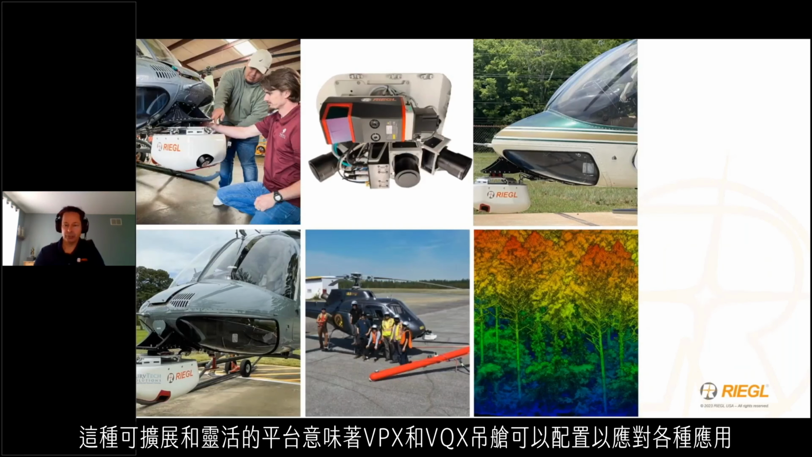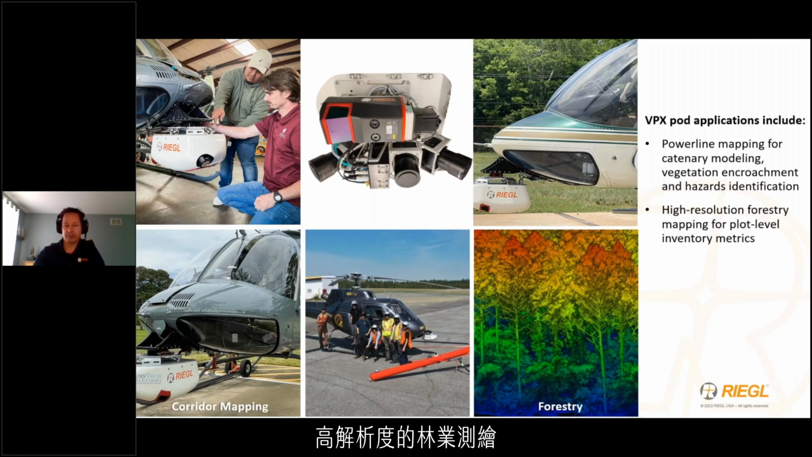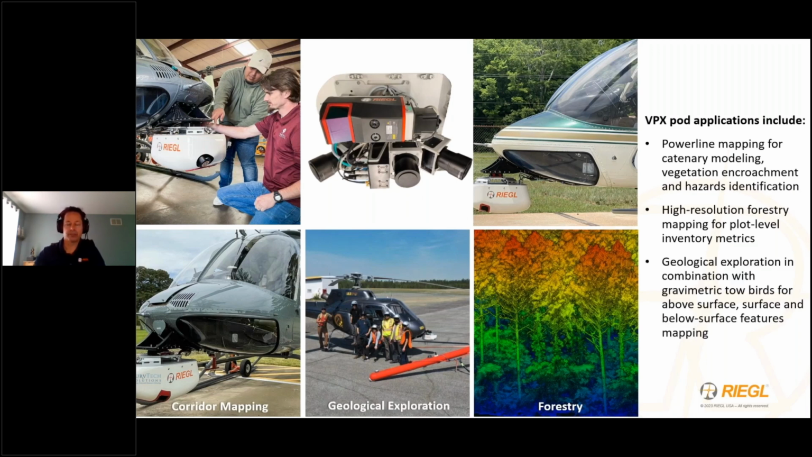Such a scalable and flexible sensor platform has meant that the VPX and VQX pods can be configured to address a wide variety of applications. And these include, but are not limited to, power line mapping, high resolution forestry mapping, and even geological 3D exploration in combination with gravimetric towbirds.